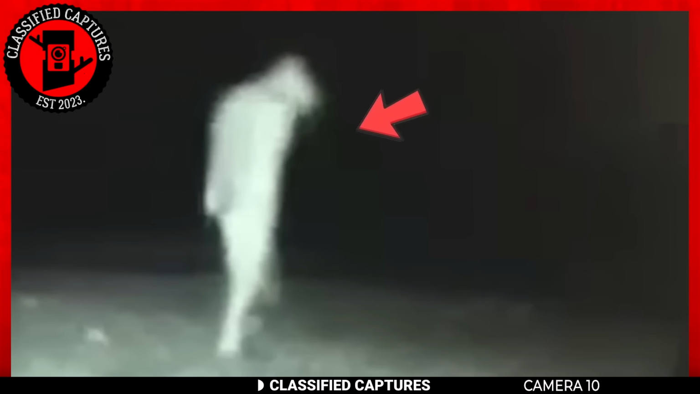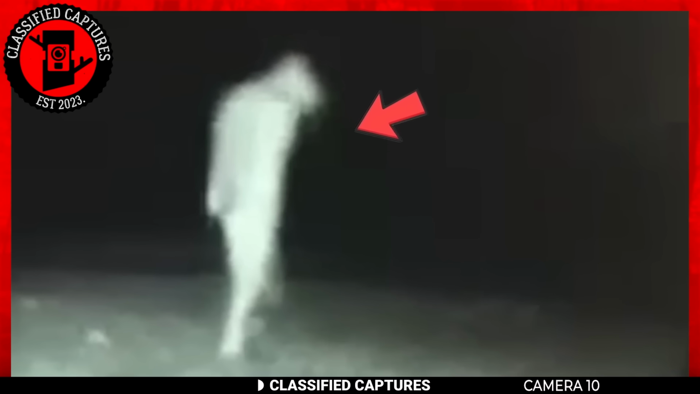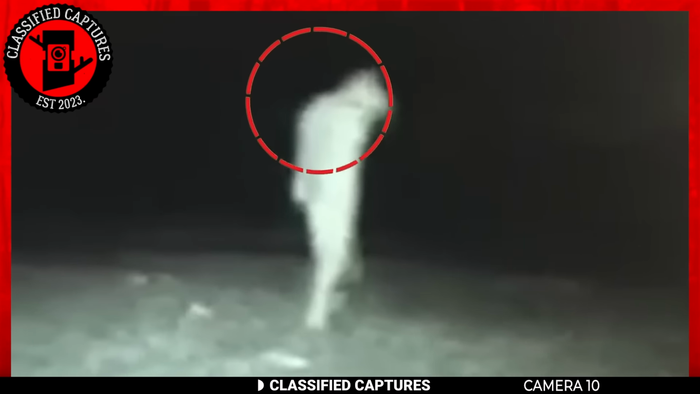Some in the paranormal community also pointed out that it could be aliens, but looking at it right now, that's hard to see. A part of me feels it might just be a man in a costume trying to prank whoever owns this trail camera. But what do you guys think?